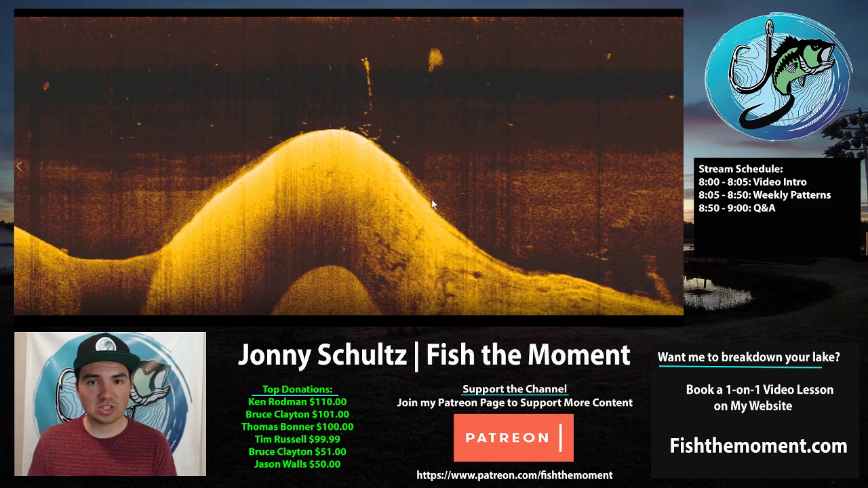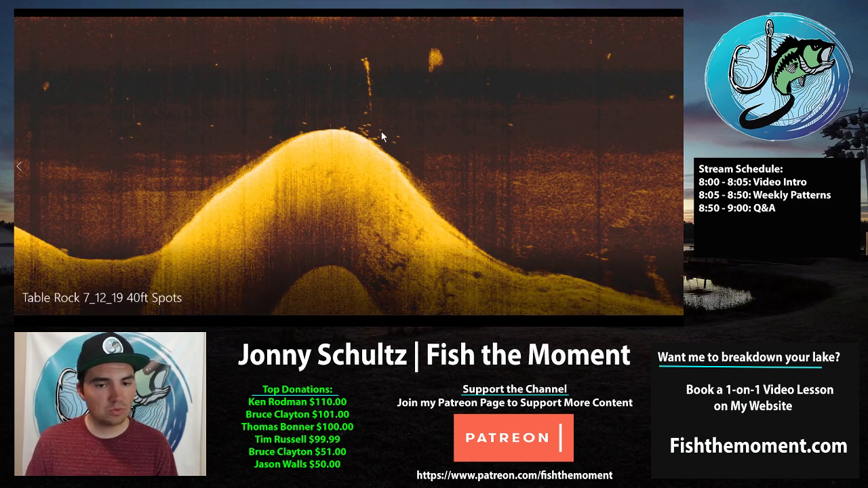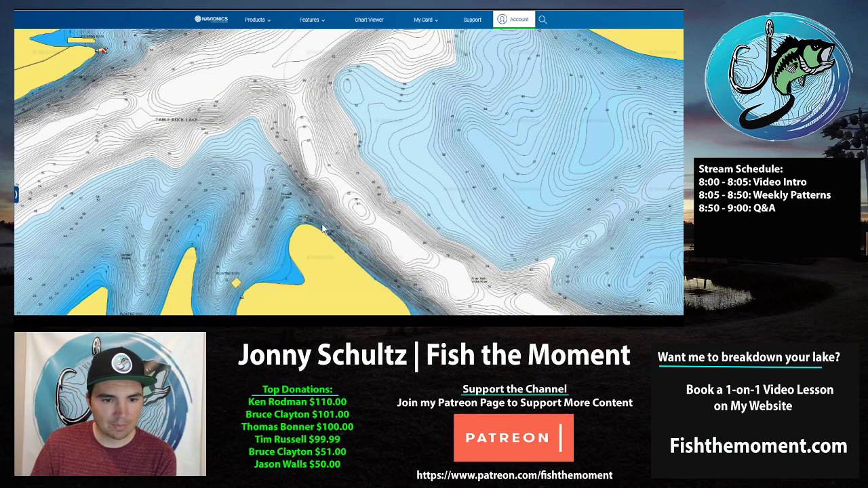Regardless of if you've seen fish there 5 times that day, always graph over areas again, because those fish can move and they can reposition like crazy on these points. They can move from being up on top of the point, down to the sides of the point, into this side of the point, off the very tip of the point. They can move anywhere, even up shallower on the points. So you really want to make sure you're utilizing your electronics to reposition and relocate those fish every time you pull up to a new offshore area. So hopefully there's a lot of good stuff there.